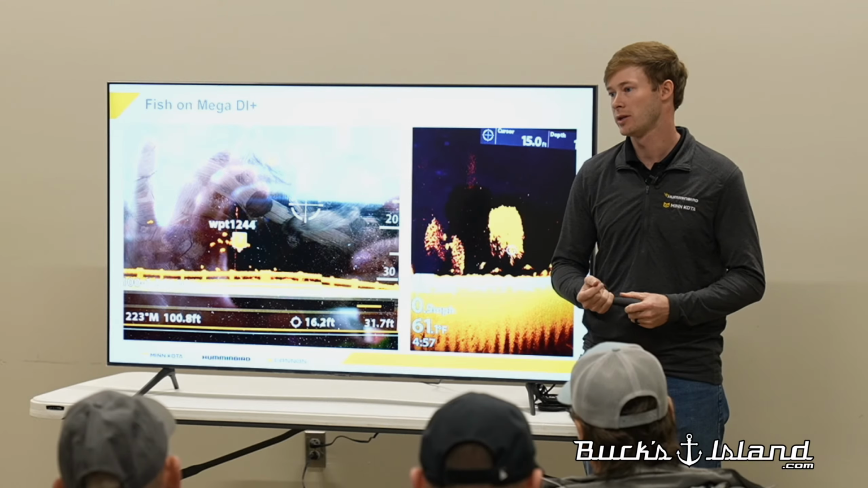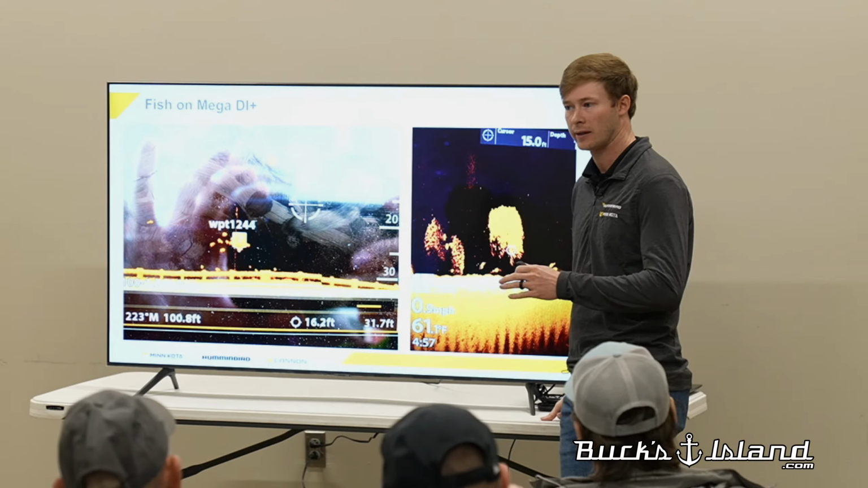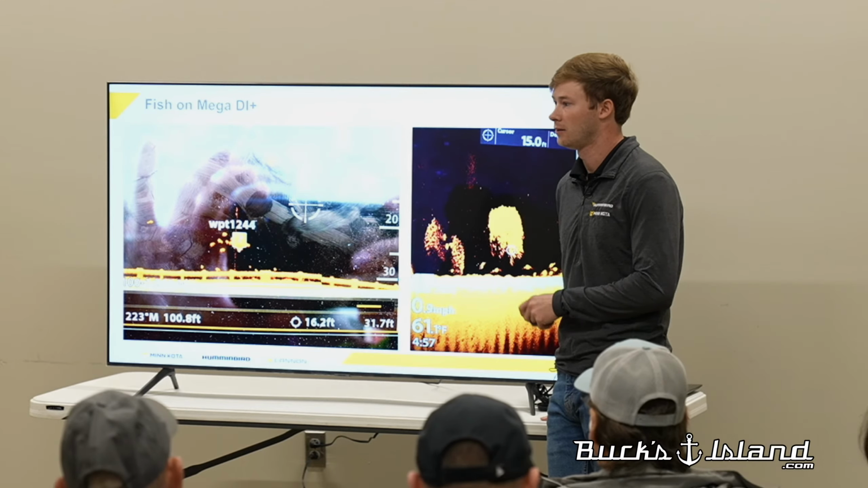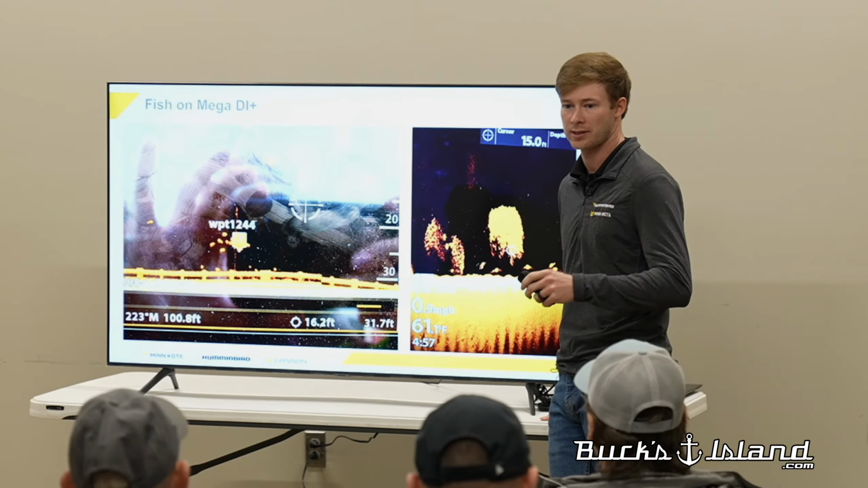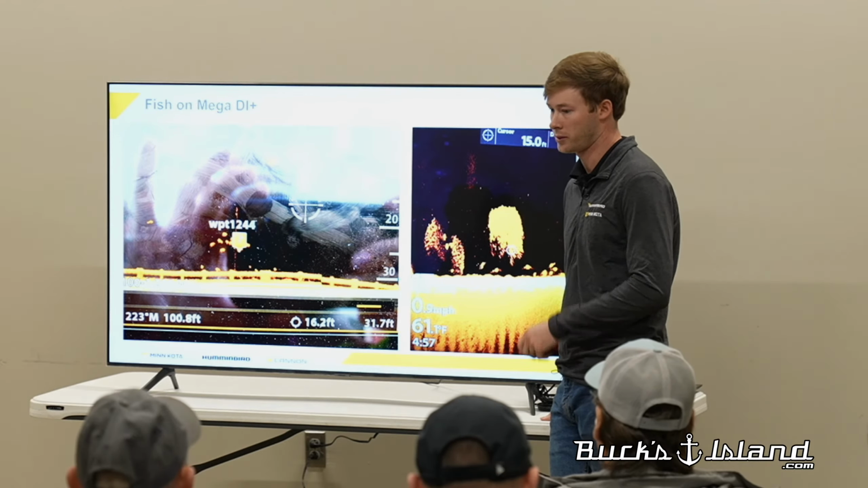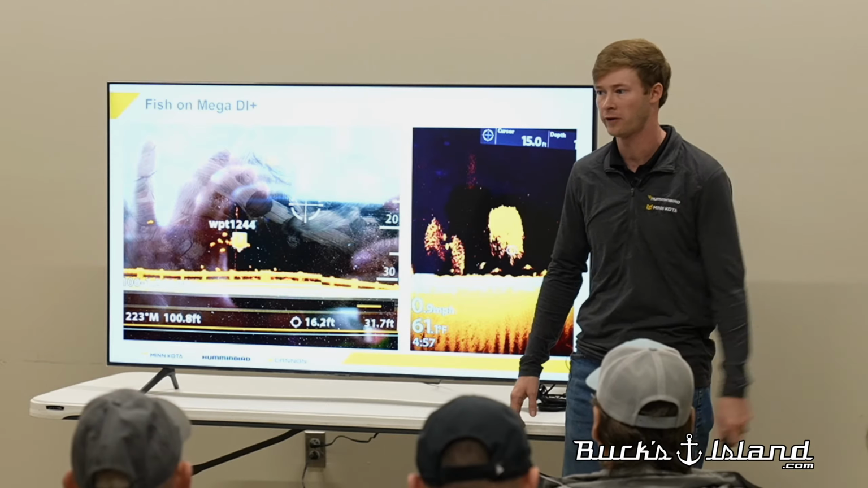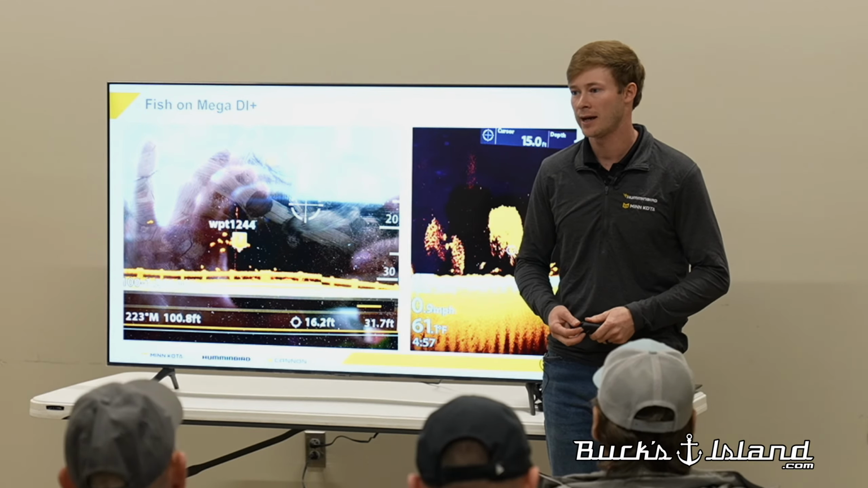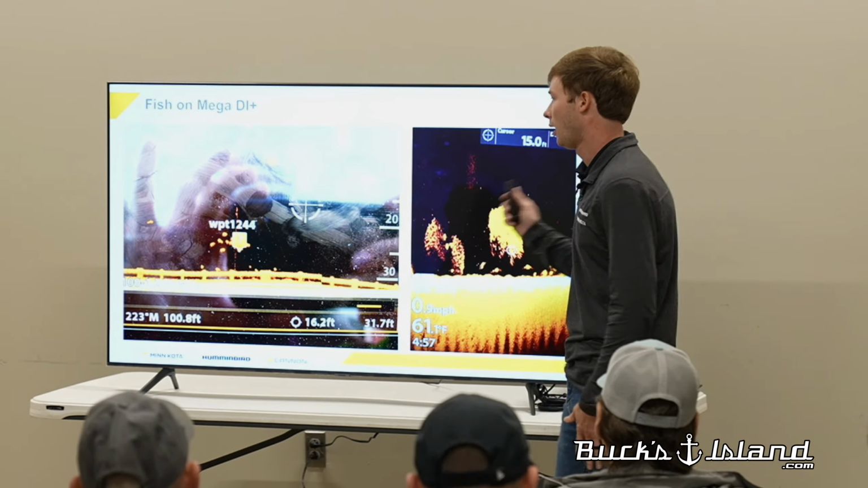So I encourage you, when you get out there, just bump it up to 14 and see how it looks on both sensitivity and contrast, and you may have to adjust 1 or 2 down a number as you go. This is not one thing that you can just set on 14 and 14 and you're good from Guntersville all the way to Eufaula. It is always changing. So just keep that in the back of your mind. There's not a good set setting for everything.